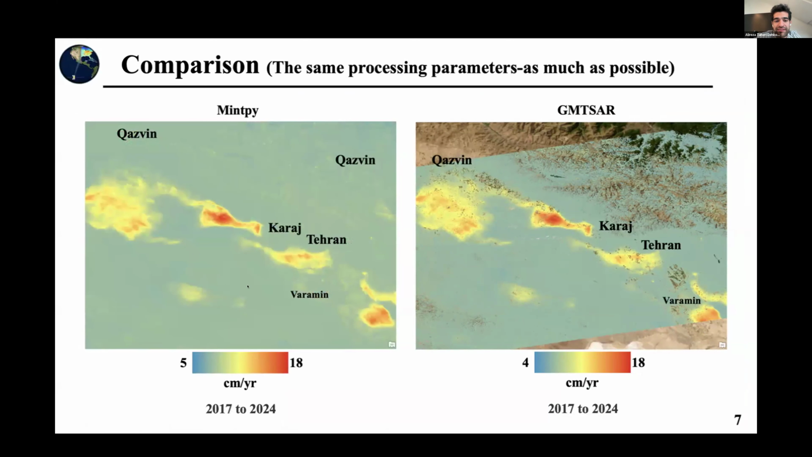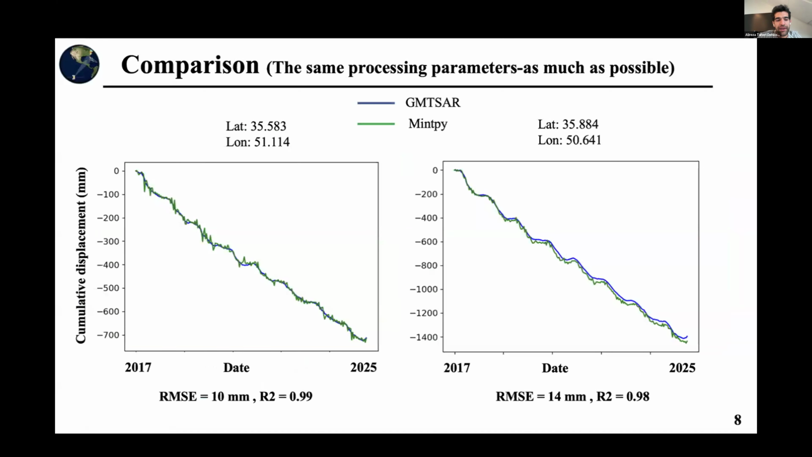And also, I processed exactly the same data with MintPy in order to compare and see the performance of both packages at the same time. And as you can see, they are producing very, very similar outputs, both MintPy and GMTSAR, the zones, and also the minimum and maximum velocity of the subsidence is quite similar in both packages.